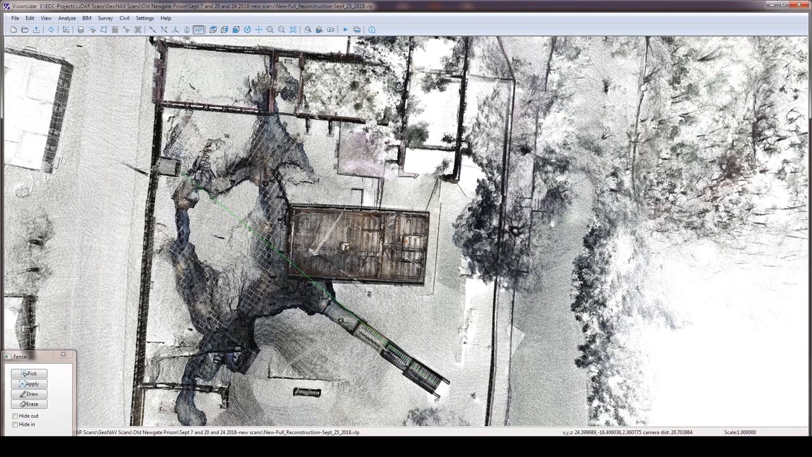So now we're looking through the ground elevation to the underground mine and copper mine and prison. It really was a prison holding area during the Revolutionary War.